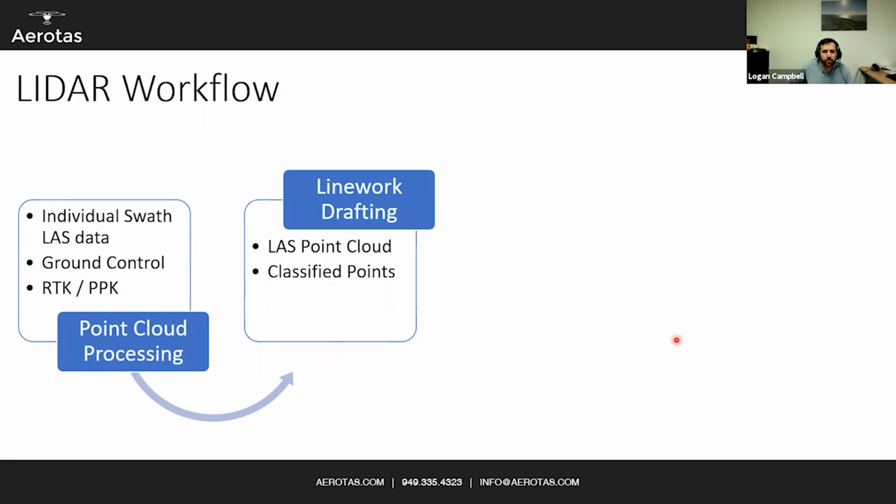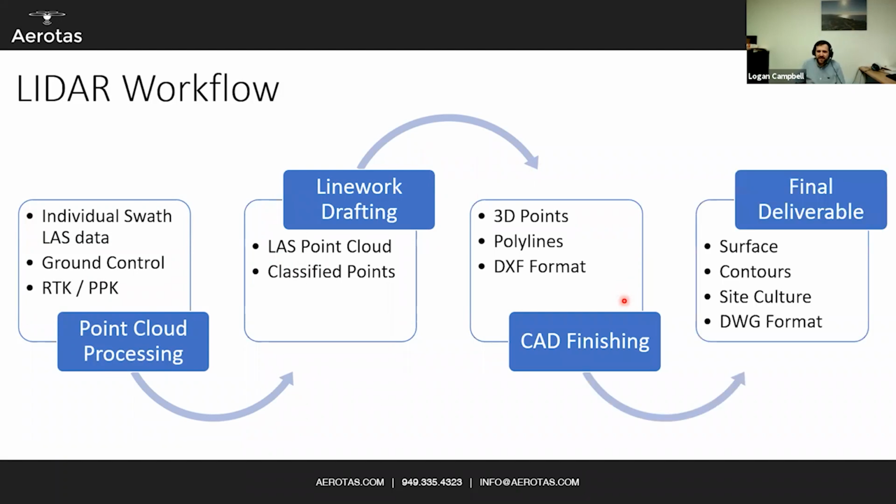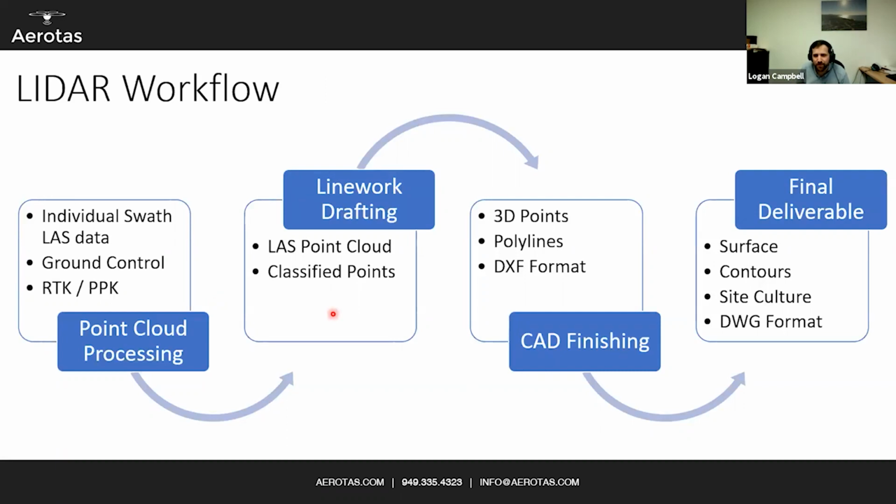Once again, you go through Linework Drafting to extract 3D points and polylines in a DXF format. You will notice from this point, it is the same as photogrammetry. This is where you can merge it with your photogrammetry data, run it through the CAD finishing process, and again get to your final deliverable. So those are the two workflows, the LiDAR workflow and the photogrammetry workflow. They look very similar, with only the first two steps being different between photogrammetry and LiDAR.